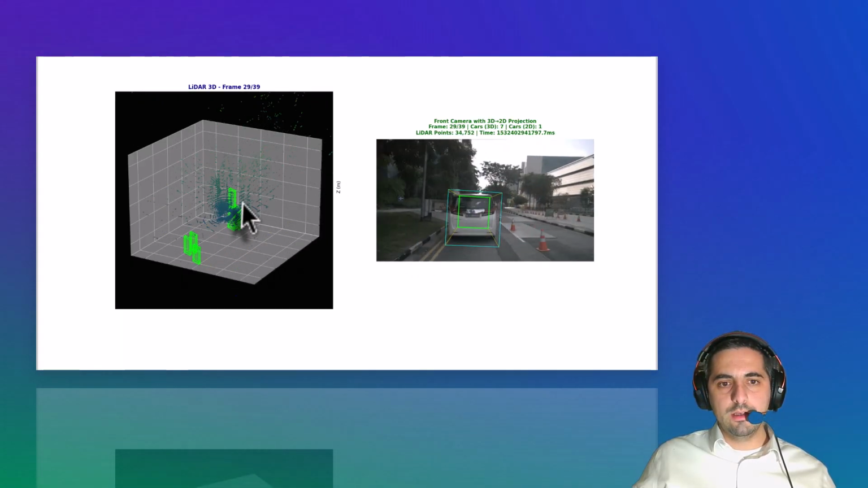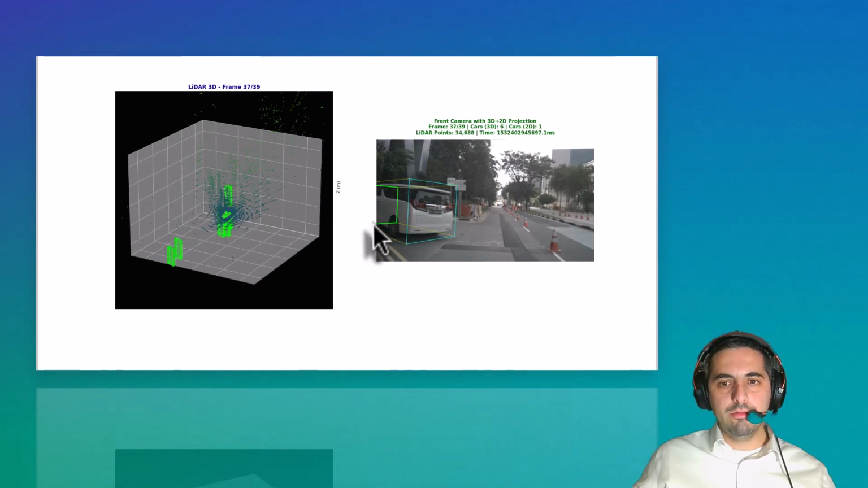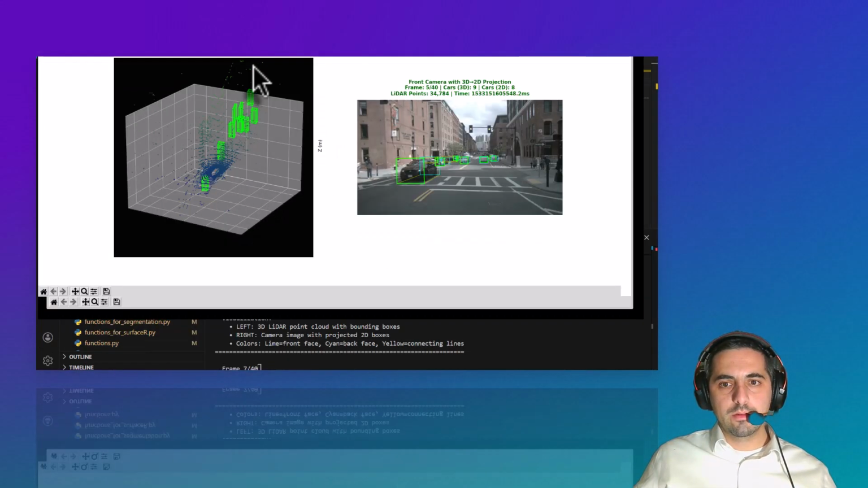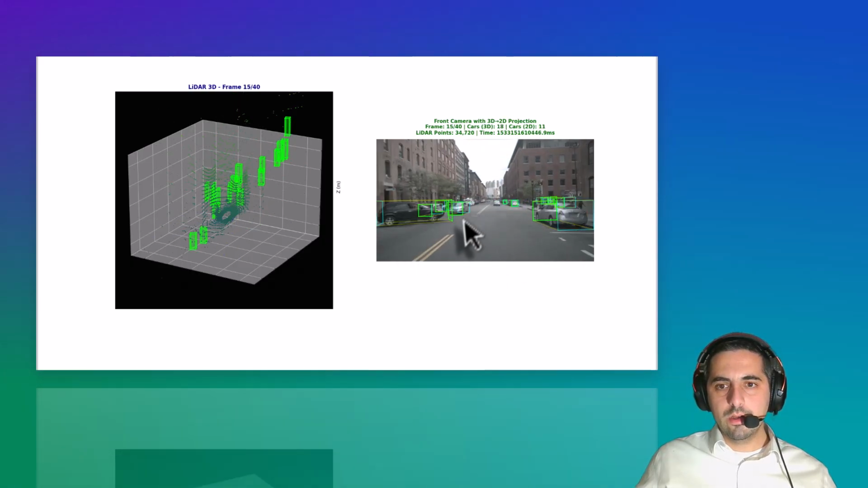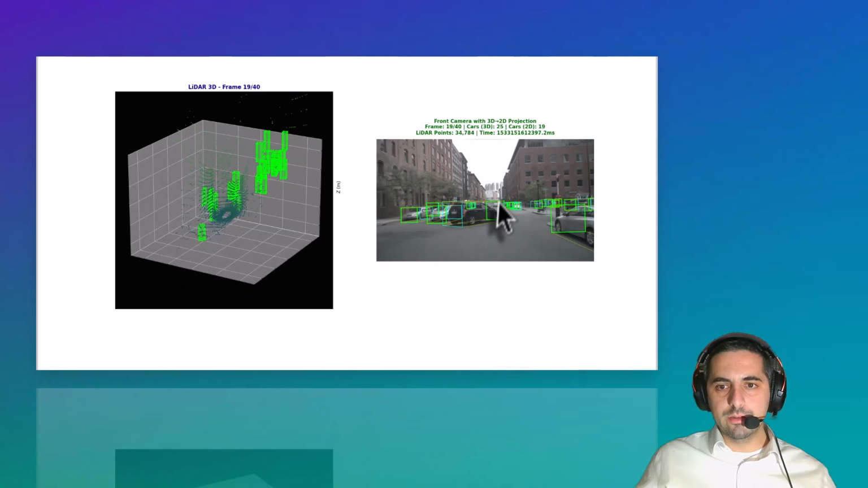So we have the indexing, it should be okay, and here we also have the depth bounding box. We can continue to see another scene. Okay, we have the detection of all the cars on the road, and we see their movements in real time.